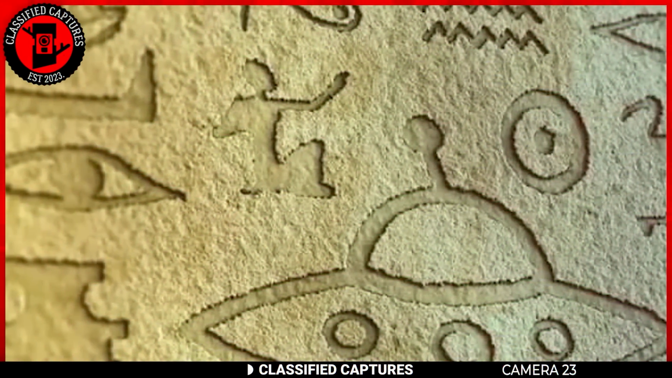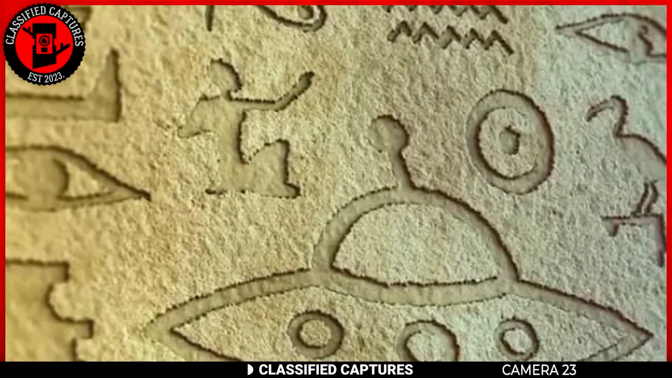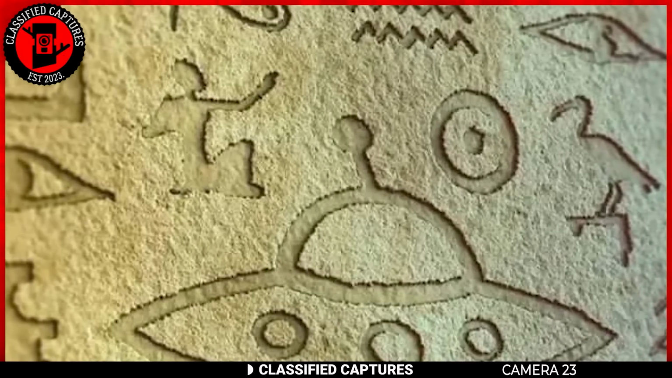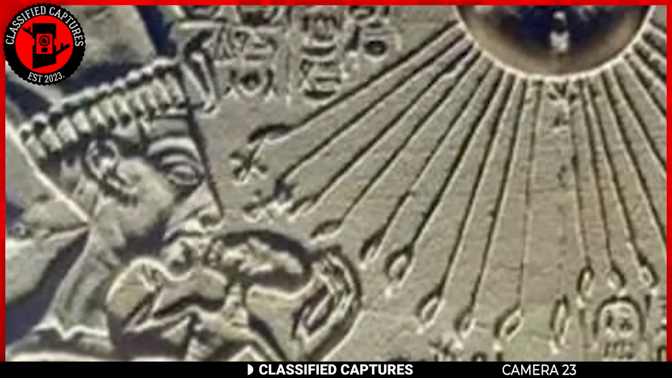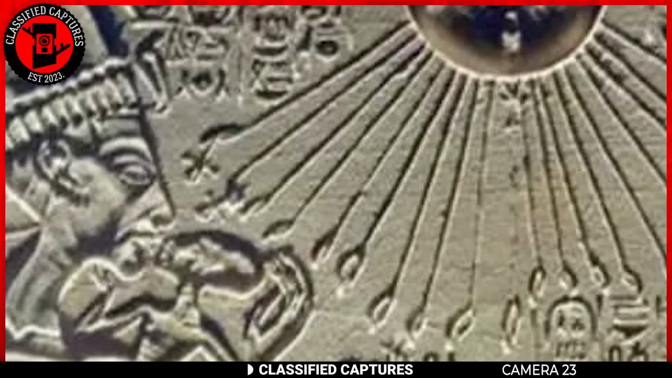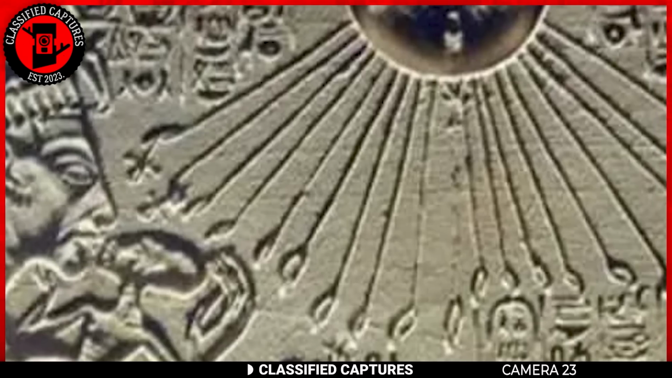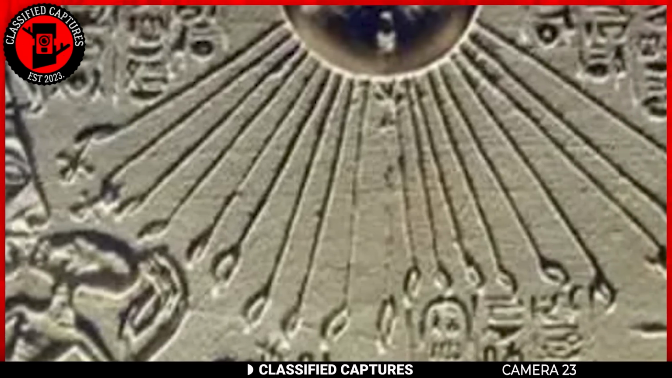Have you ever taken a closer look at the hieroglyphics and paintings of ancient Egyptians? Well, if you have, then you might have noticed some peculiar drawings of saucer-shaped objects. These drawings have been the subject of much debate among researchers and enthusiasts alike. Some people believe that these drawings are evidence of the presence of extraterrestrial beings in ancient Egypt, while others think that they're simply symbolic representations of religious or spiritual beliefs.